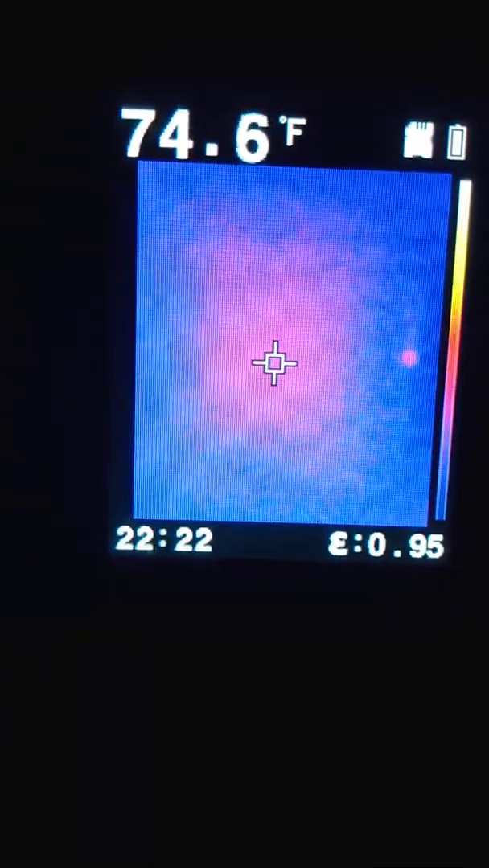Alright, microwave is about 74.4. Timed out on me again. 74.5, 74.7 degrees Fahrenheit for the microwave.